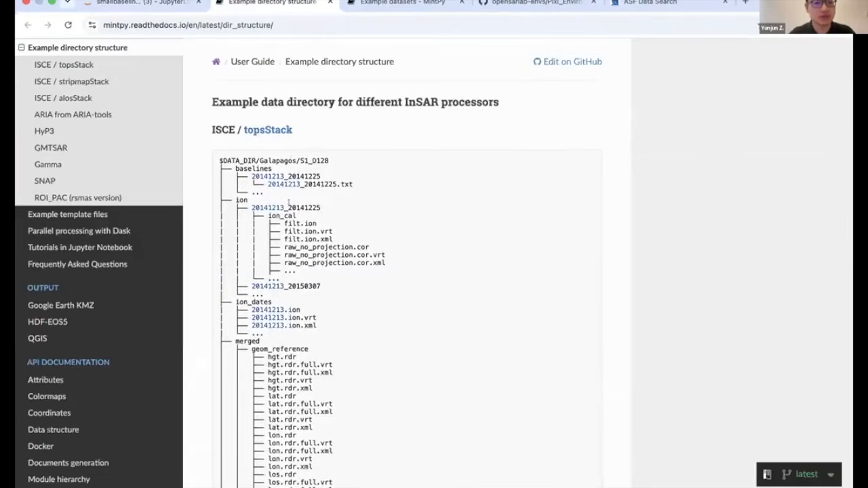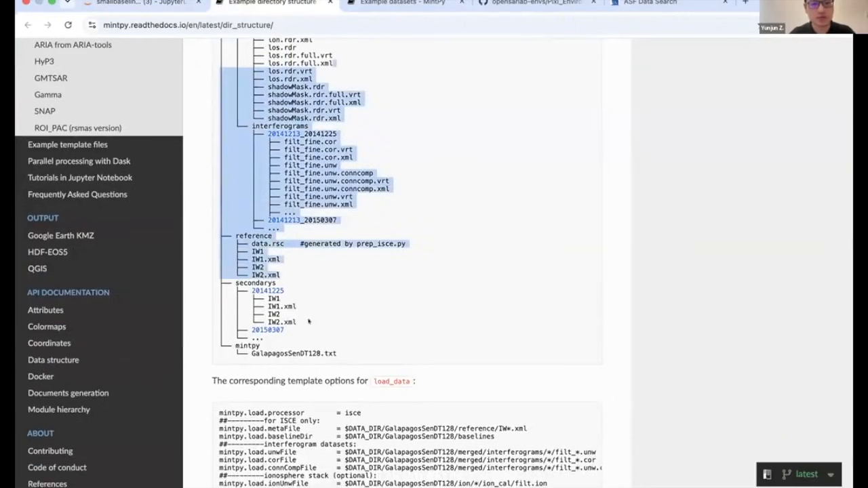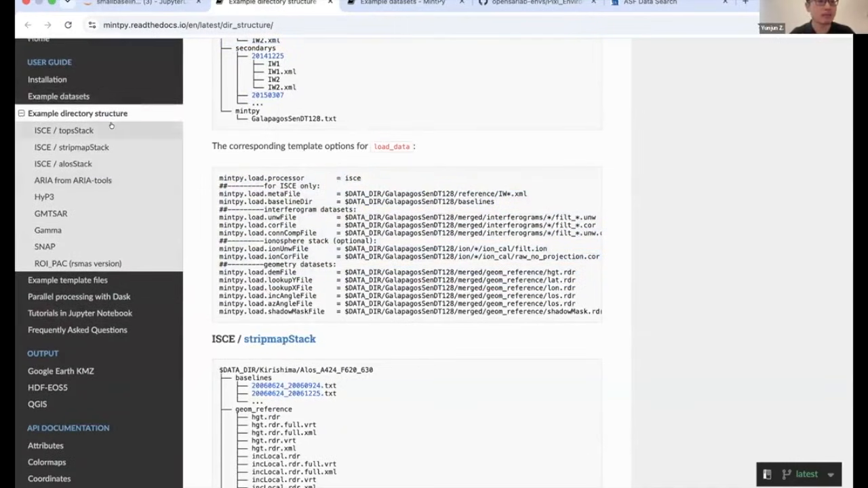For each of them, we already listed some examples of the expected data structure. With this data structure, all you need to change is the data file as the input for MintPy, which we also show with examples right next to it. So you can try MintPy with other InSAR processors as well, as listed on the left here.